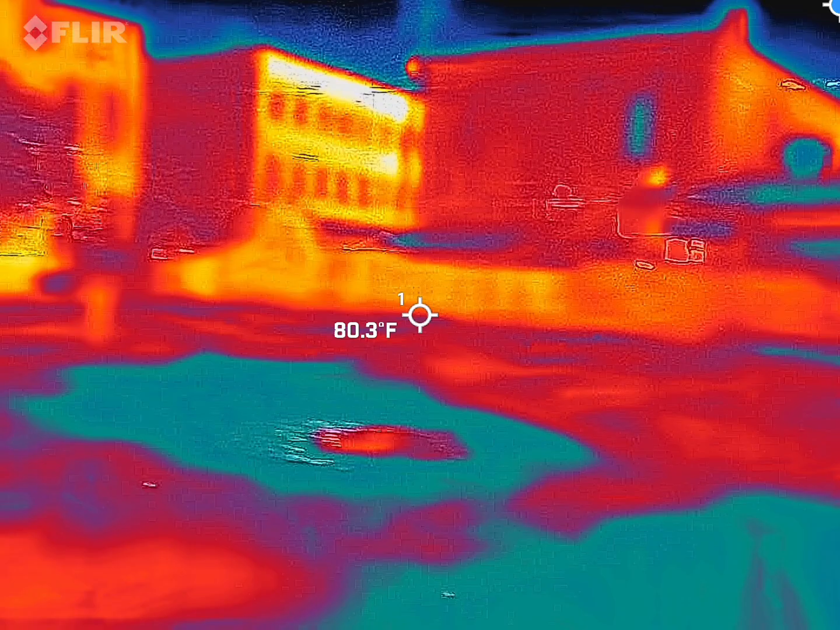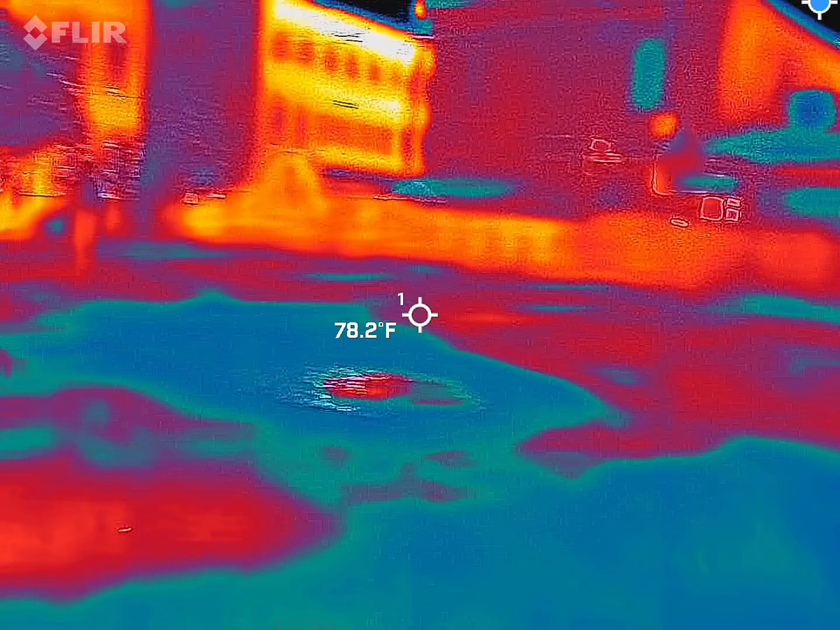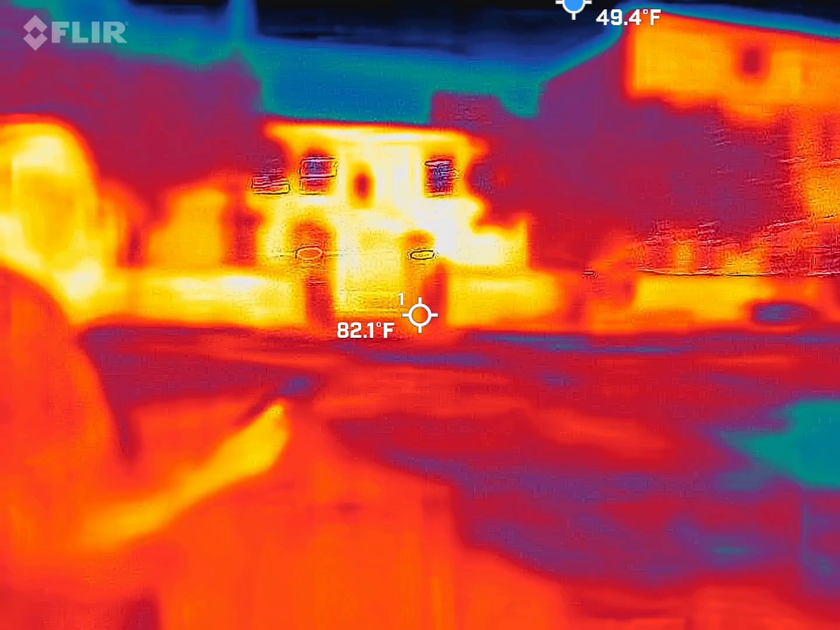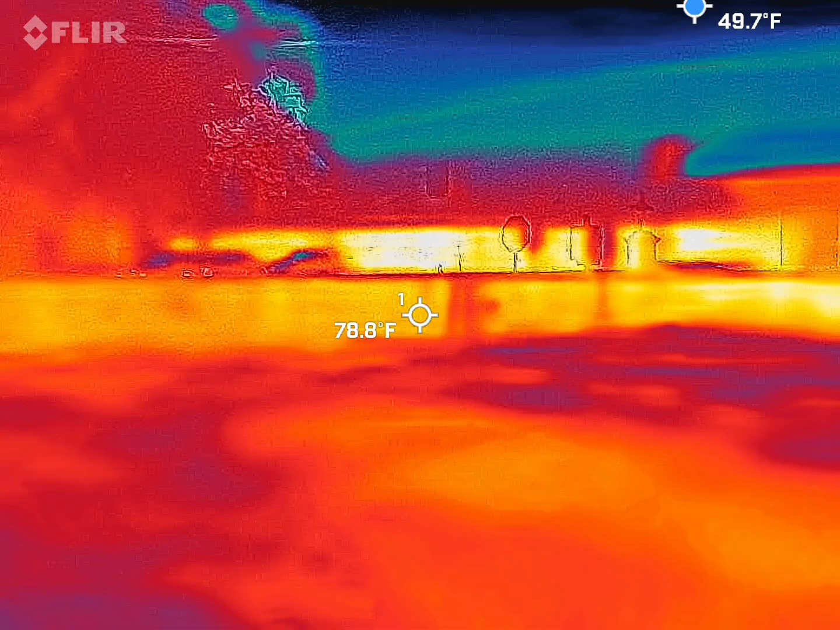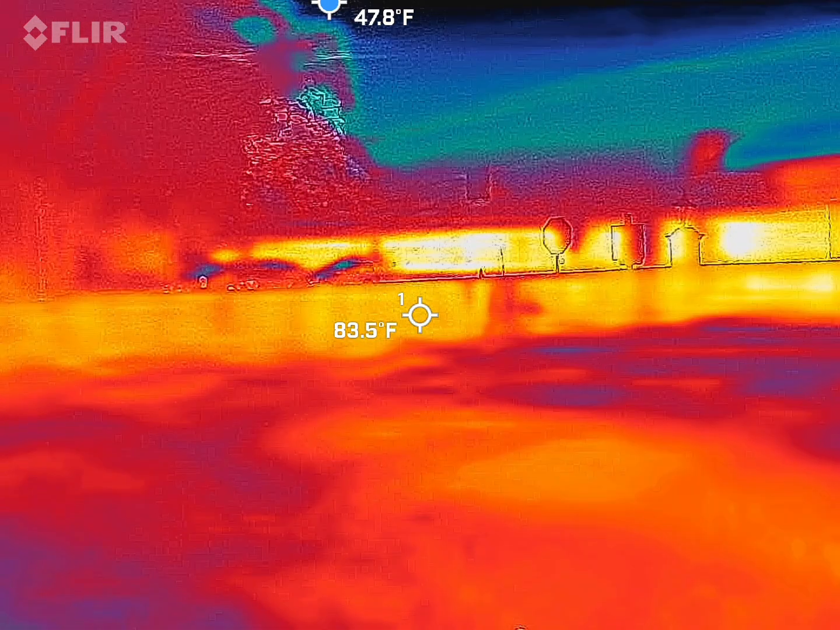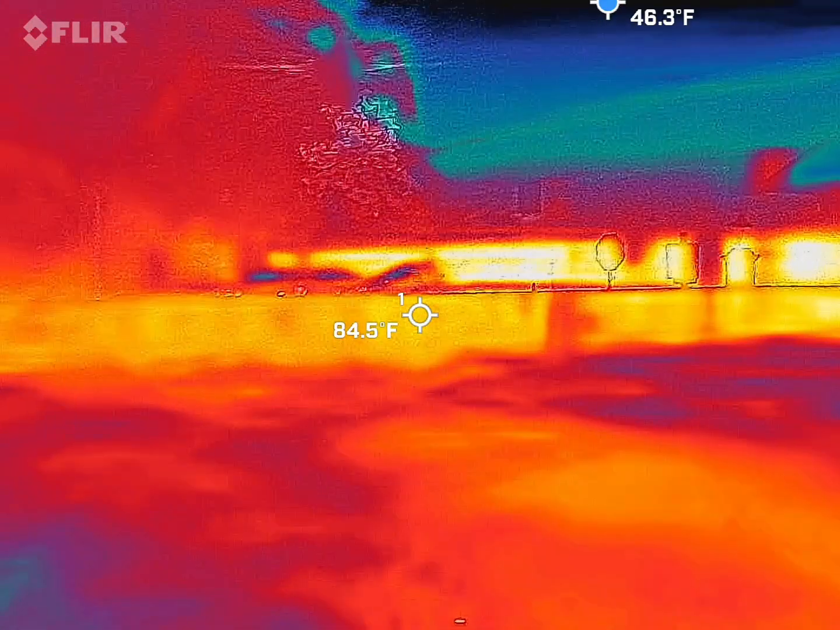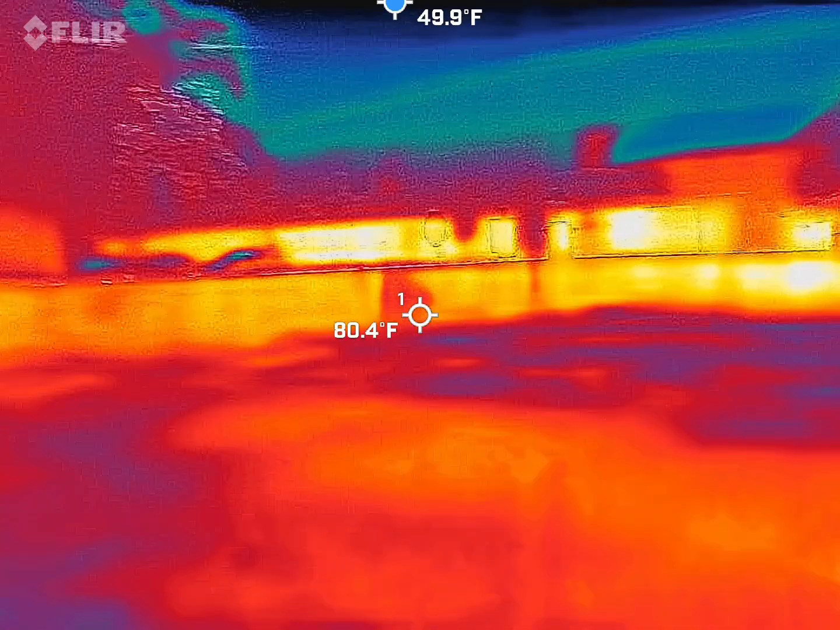How old were you when your house... I heard 70-something. That's what I heard. 70. How old were you when the house went down?